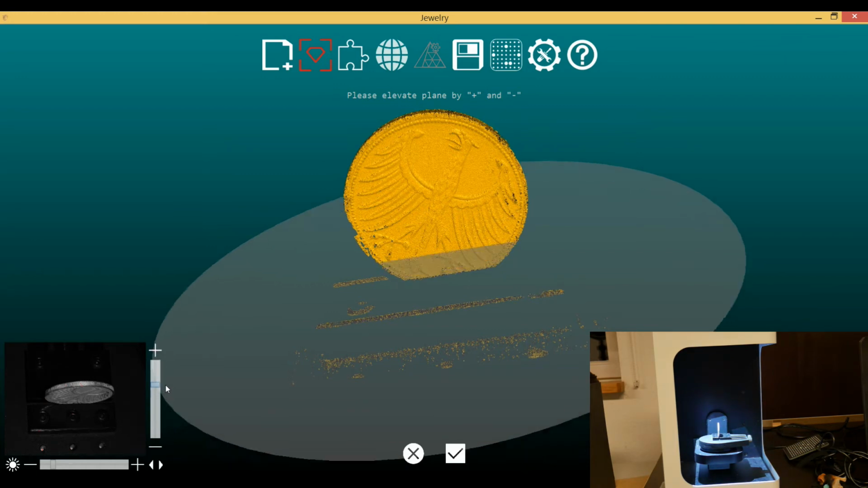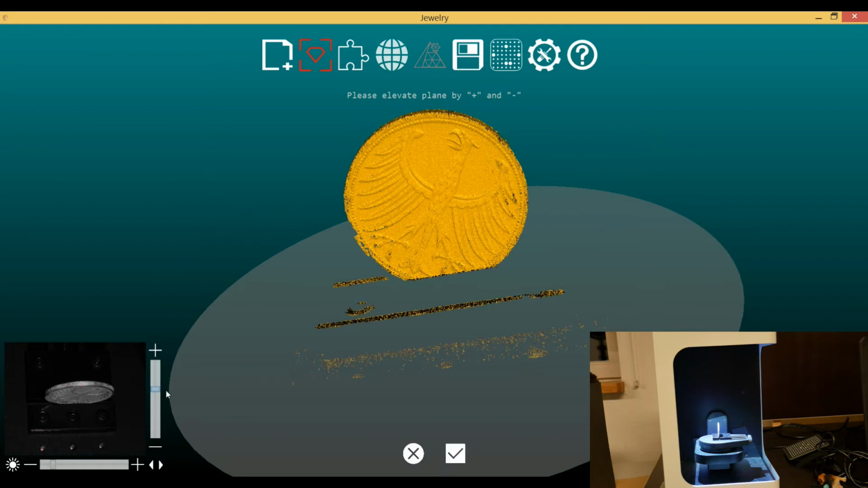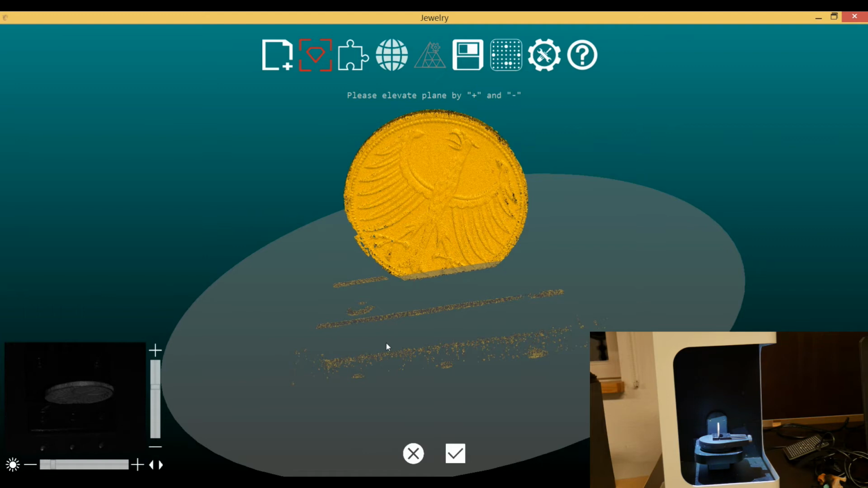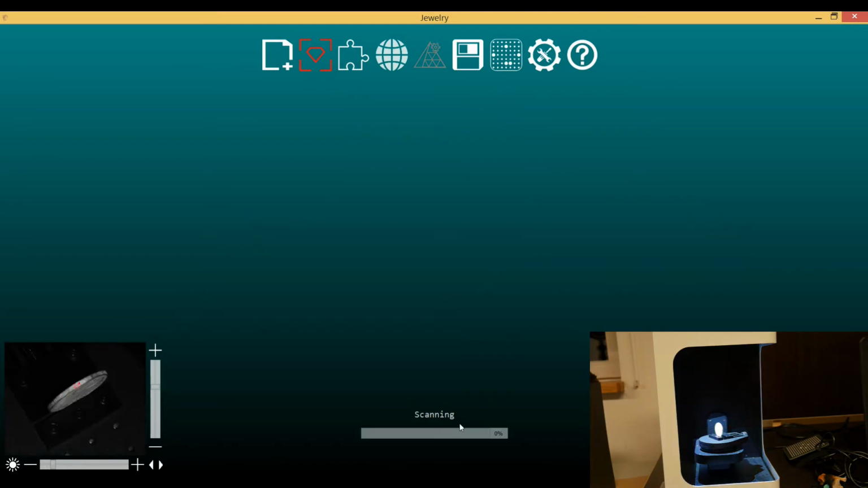So cut away as much as needed, so that most of the object is above its clamping area. Afterwards, when this is done, you confirm the scan, and the rest will be done totally automatically.